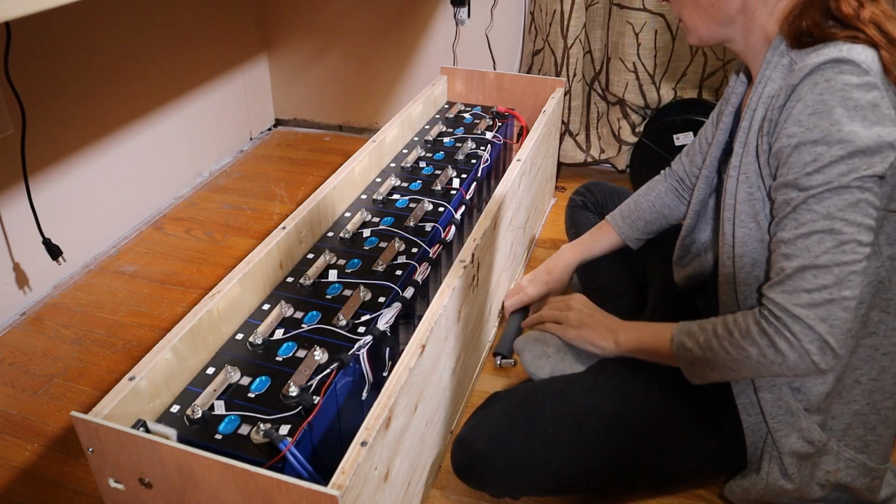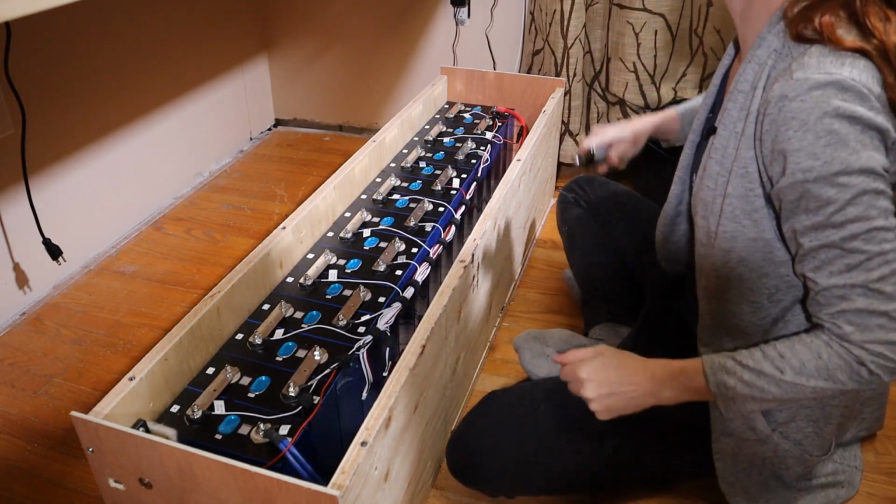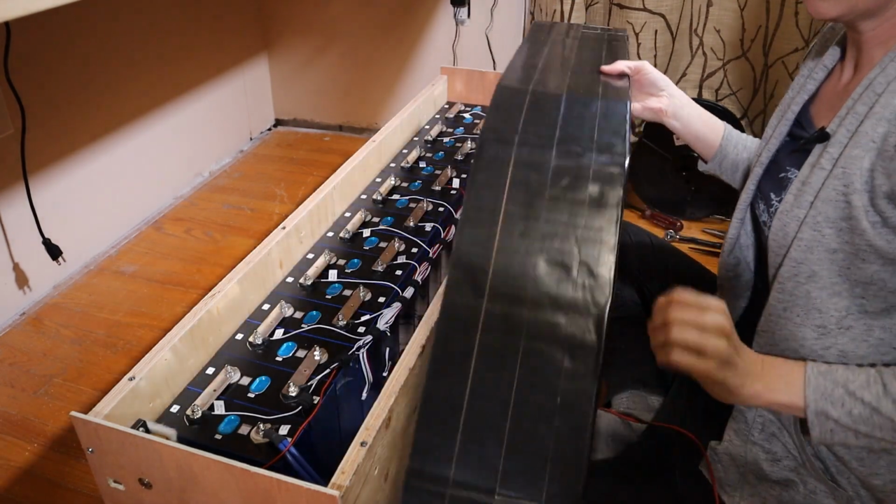There. All back together, all bolts torqued to 6 Newton meters. I'm going to put this back on it now.